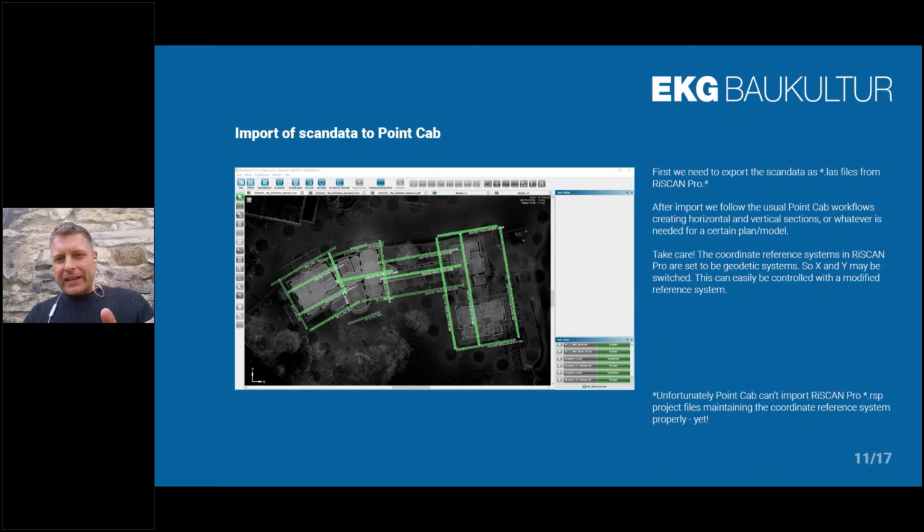So after we finished our work in Riescan Pro, we come to PointCab, which is one of the reasons why we are here now. There is one step we still need to do.